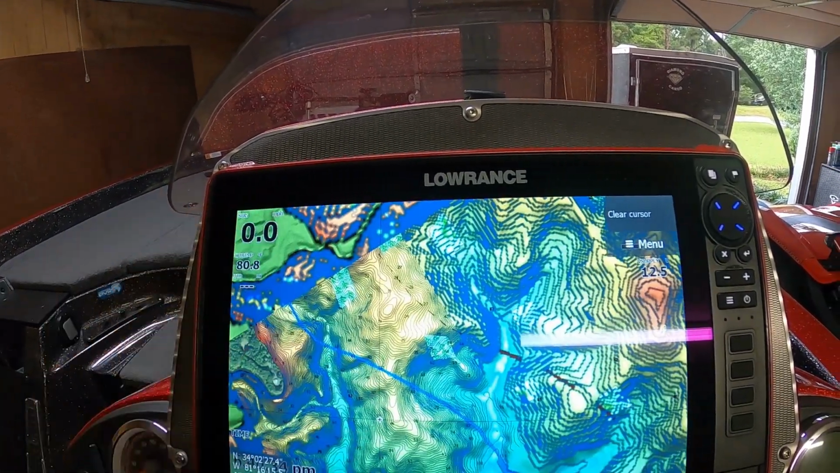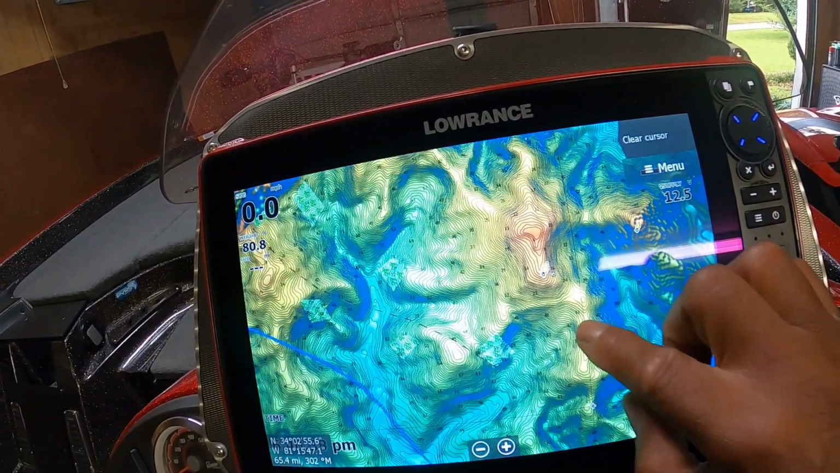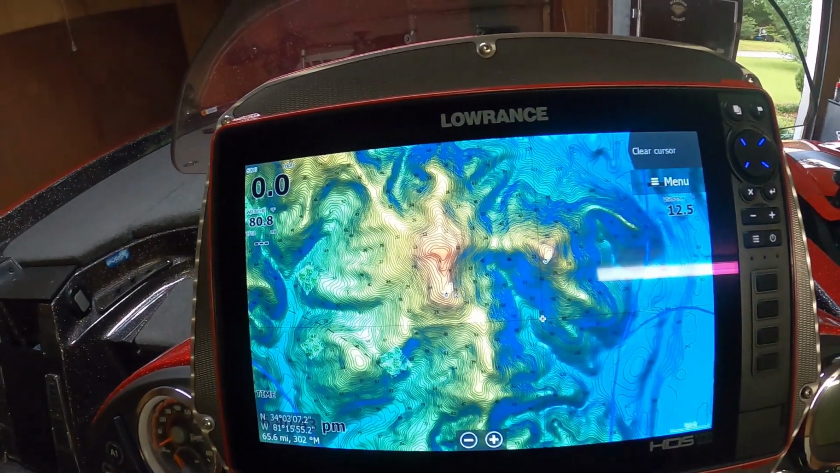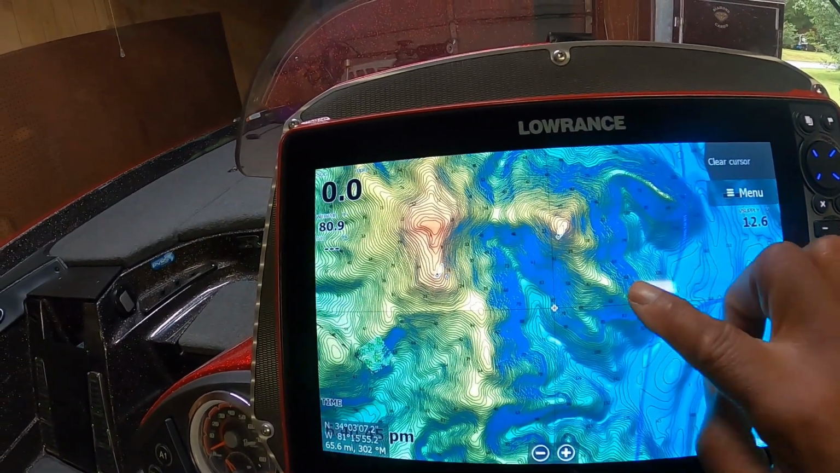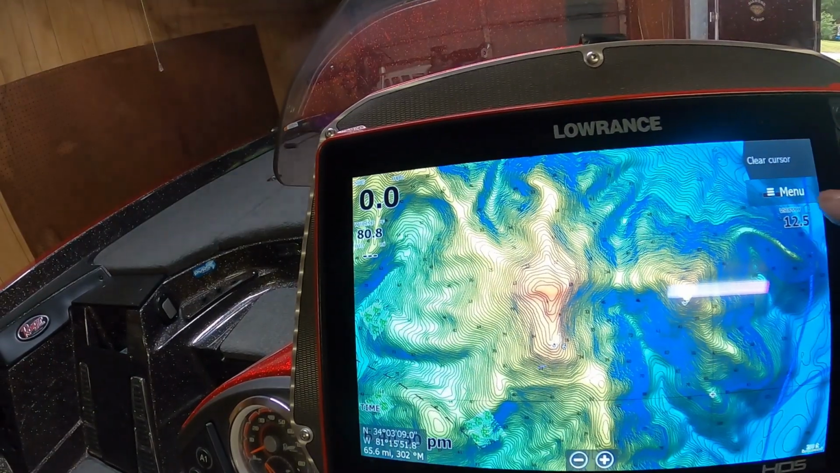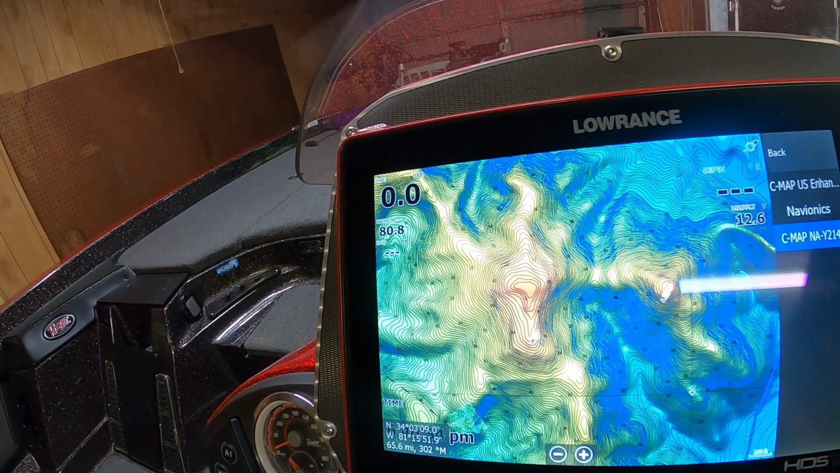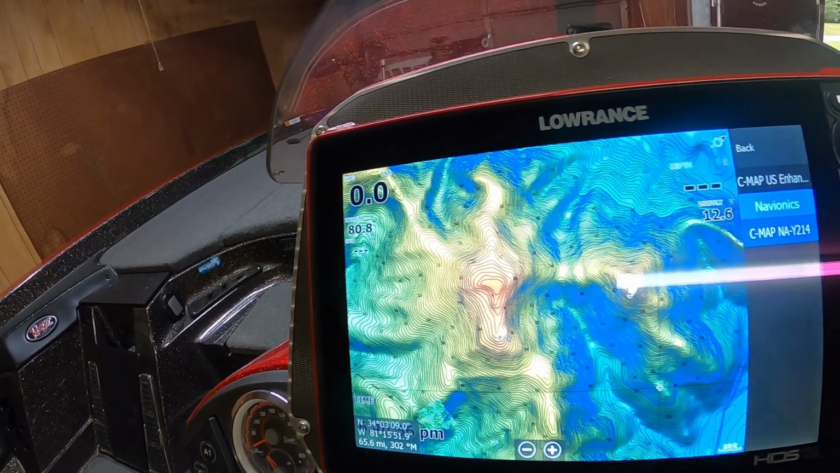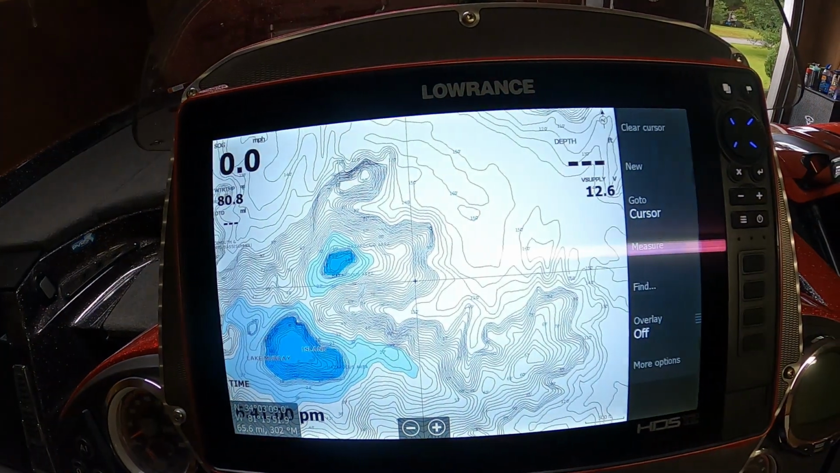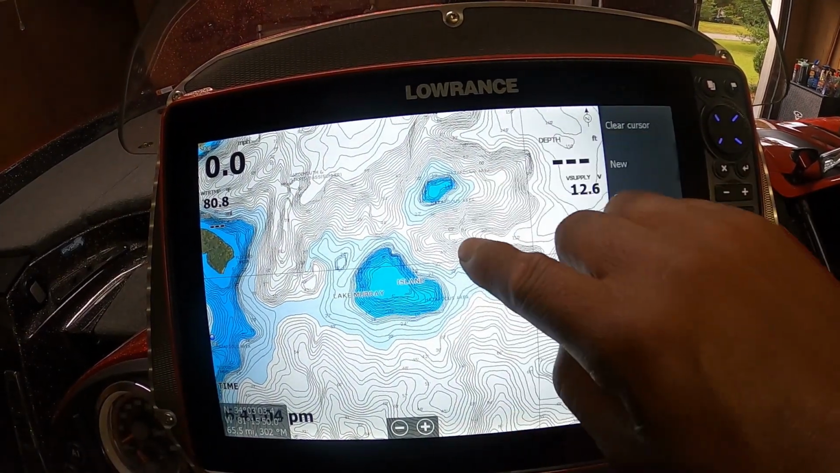All right. So now this regional Lake Murray right here, we've got the humps, the same thing that we had on the Navionics card, right? So just to review that, we'll go back, more options, chart options, Navionics. We'll go back to the Navionics card, and boom, there you go. Same two humps.